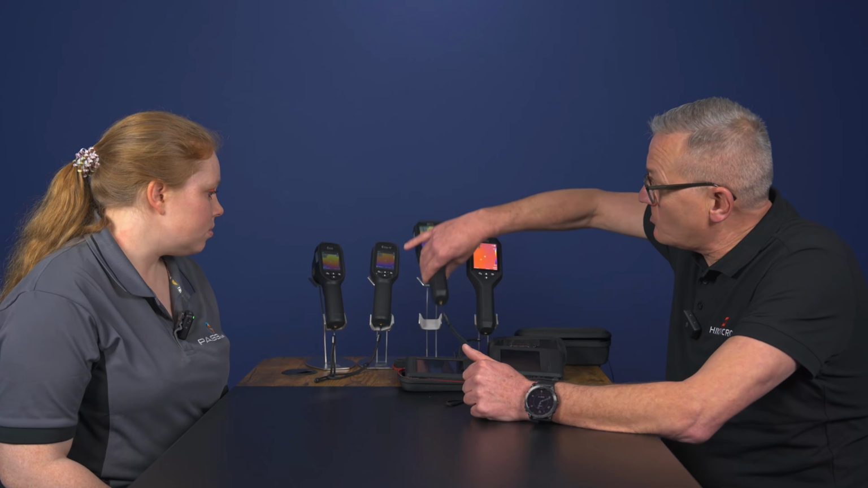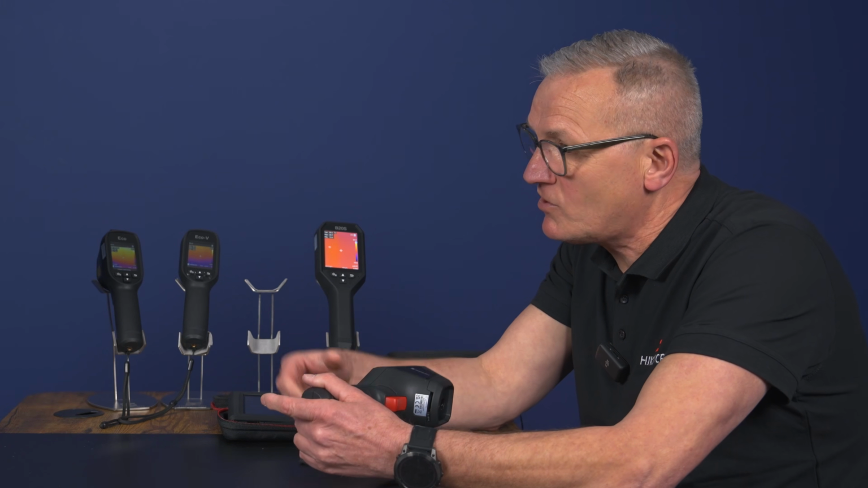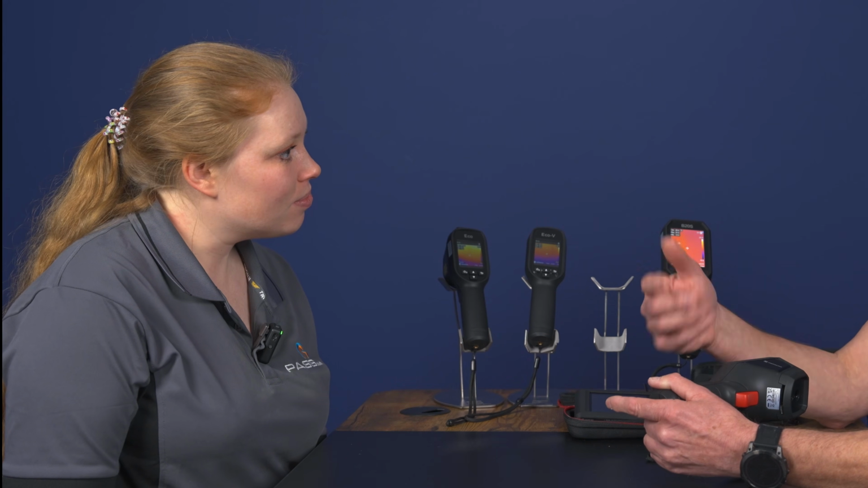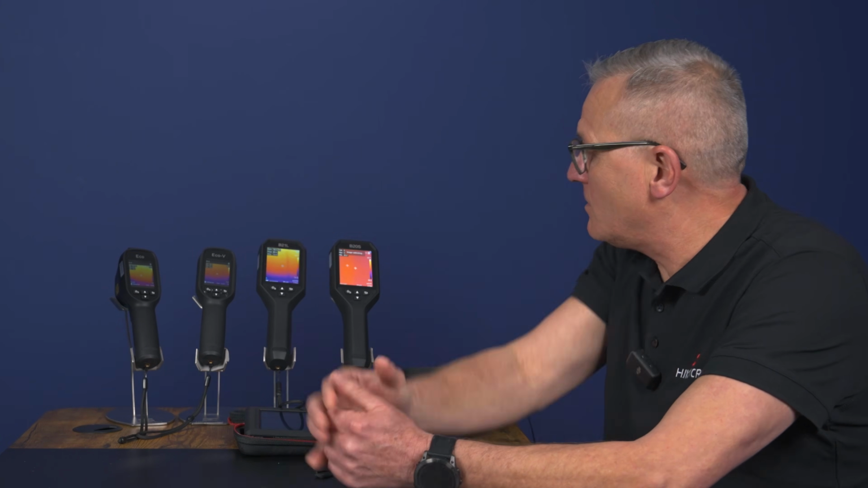I go on about this tripod mounting feature. That's great when you want to start taking images in sequence as well. So you want to monitor something. So it's a great way to look at stuff as well. And again, when we start going up to the B20S, higher resolution, a little bit larger field of view. But again, the B20S now is becoming quite popular in engineering, believe it or not.